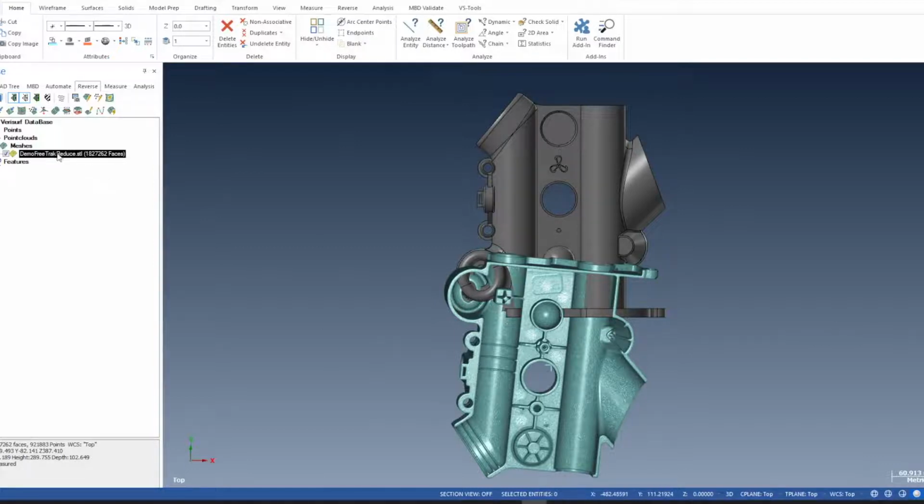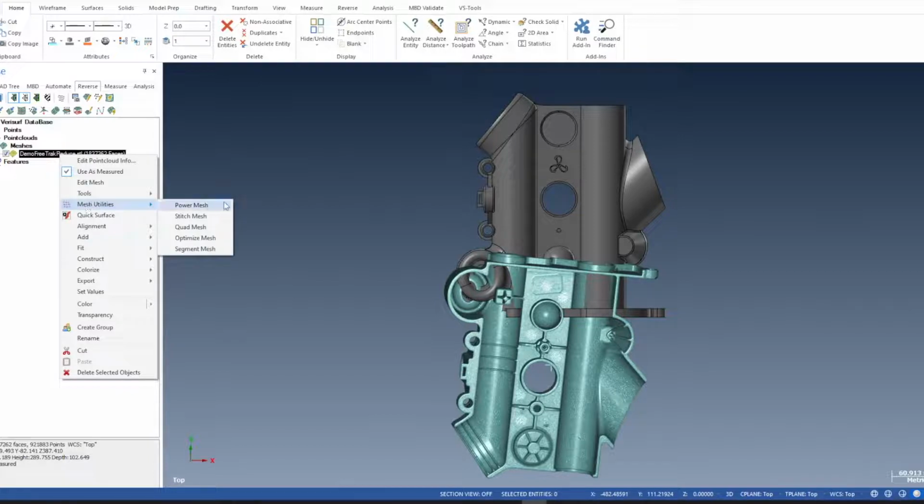With just a quick talk on the mesh while we're here. If you right mouse click under reverse, mesh utilities, we have quite a few mesh editing options now. Power mesh, we've had this for the last version. This is a one-click operation to clean, refine, smooth and give you back a watertight mesh in one operation. Stitch mesh, you can cut away a piece of a mesh, work on it, do things, and you can stitch it back within microns. Quad mesh, this will give you back a quadrilateral mesh.